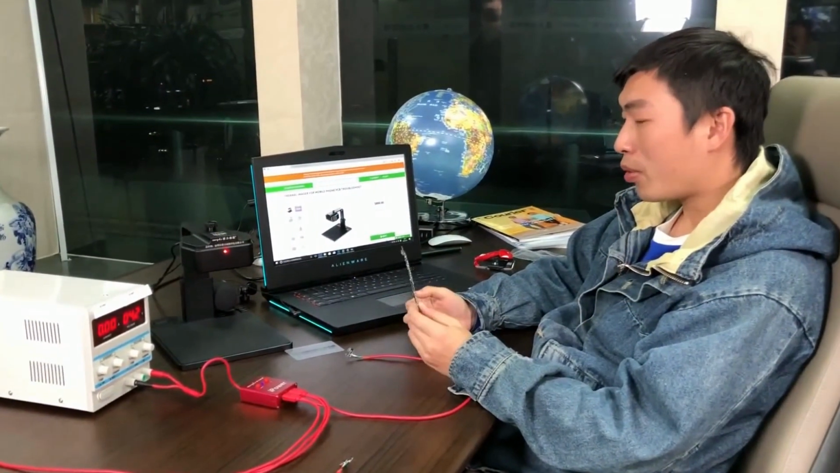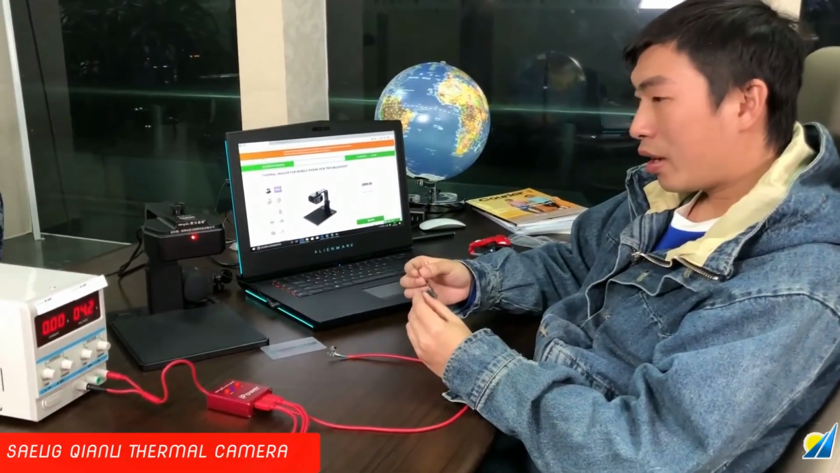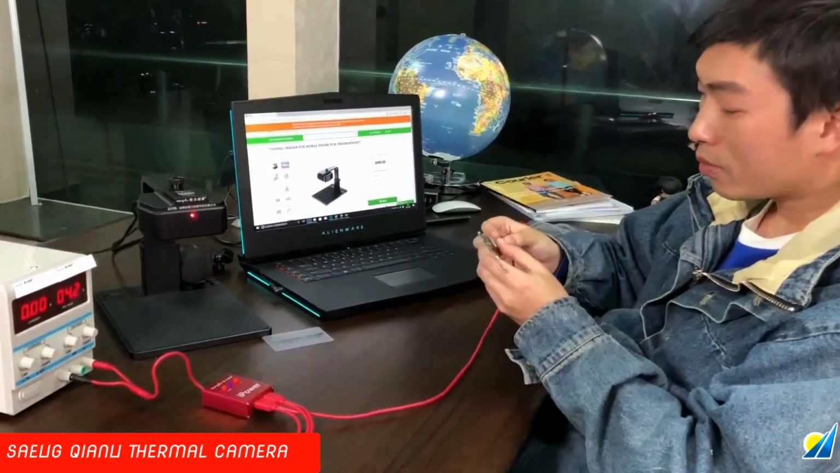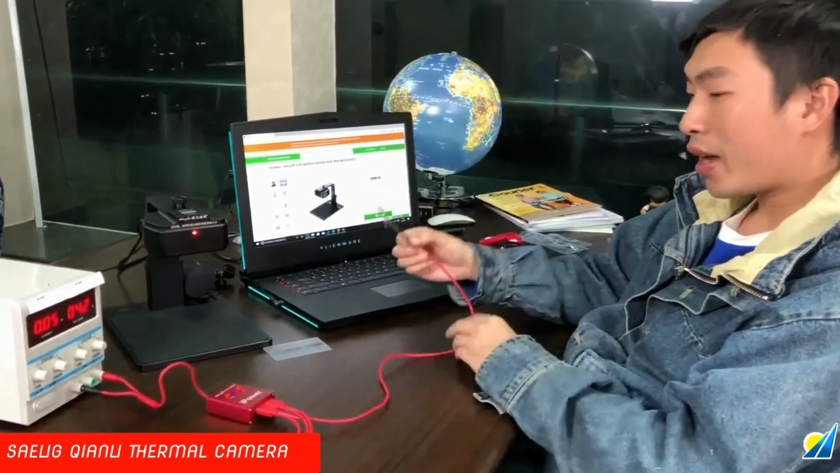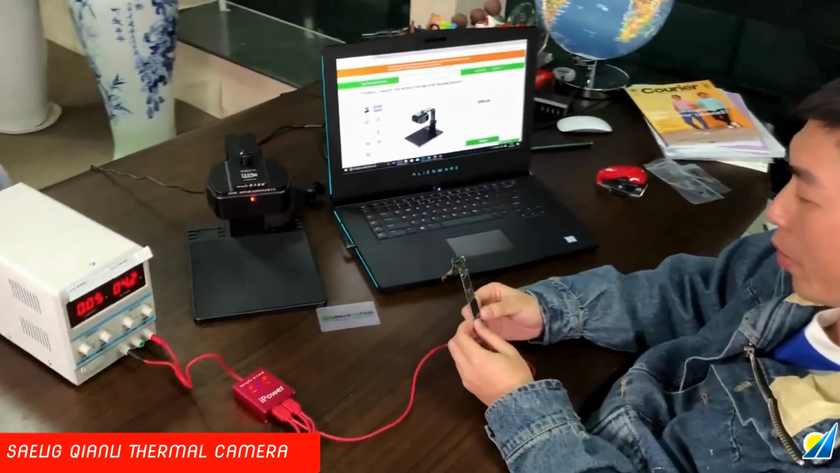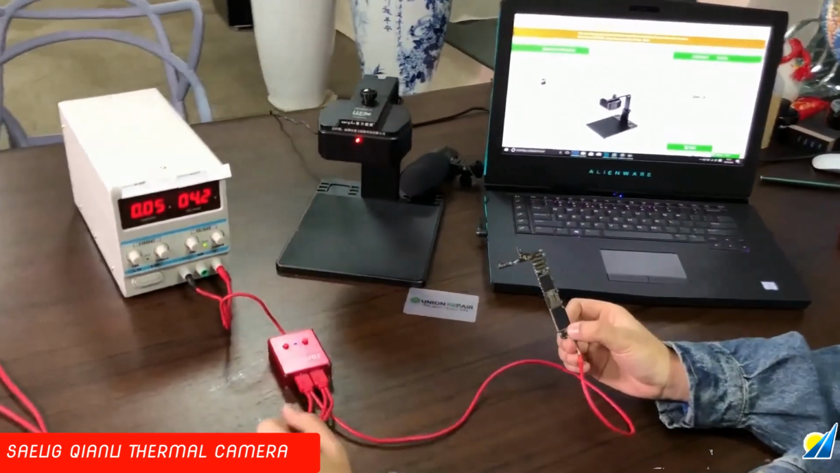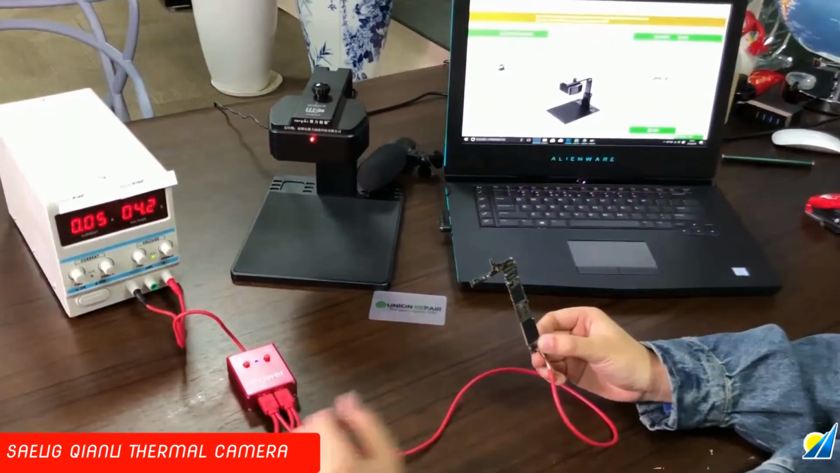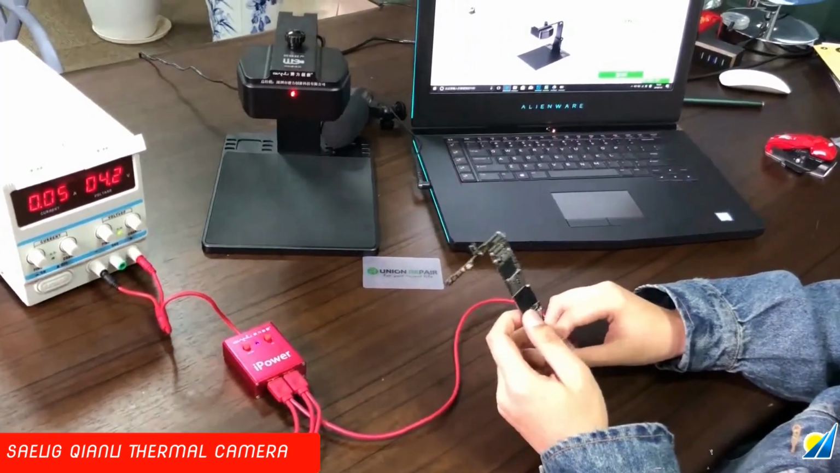iPhone 6 Plus motherboard, and this motherboard is with electric leakage. So let's check out how it works. Now I have connected the motherboard with the power supply. Normally if you don't power on the motherboard, you don't have the current, but it has a 50 milliampere current, so it means there is something wrong with the motherboard.